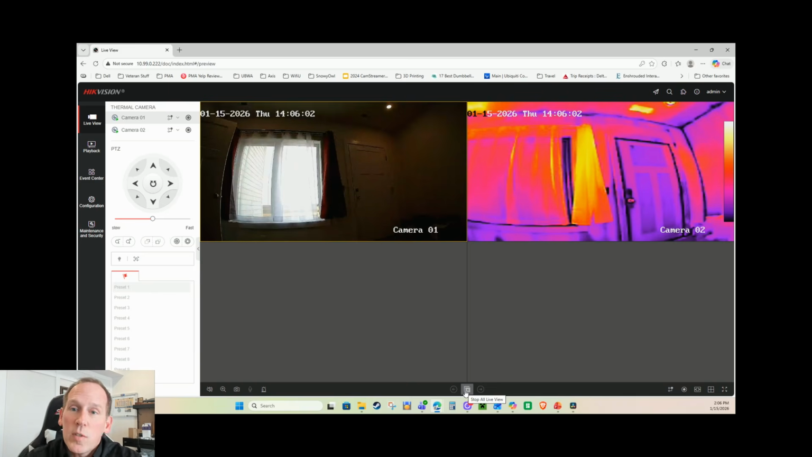Now, I had to do a big firmware update for this camera. I had to download a 200 megabyte firmware upgrade when it came straight out of the box. So if you get a Hikvision camera out of the box and the interface doesn't look like this, that's probably because you need to do a firmware update.